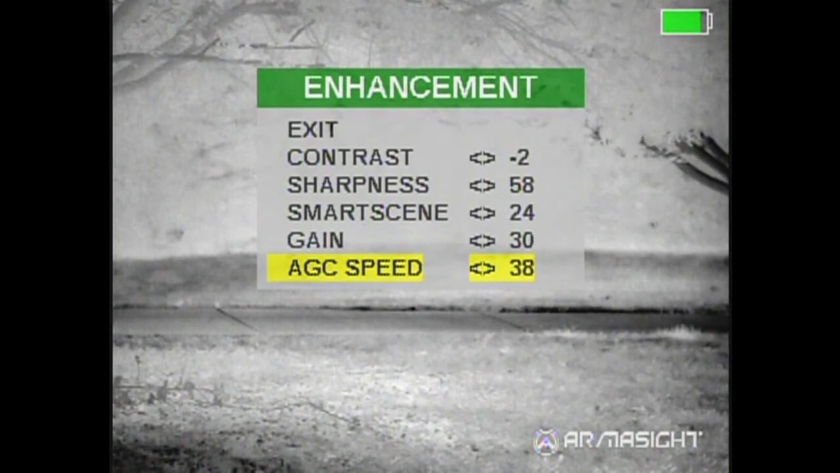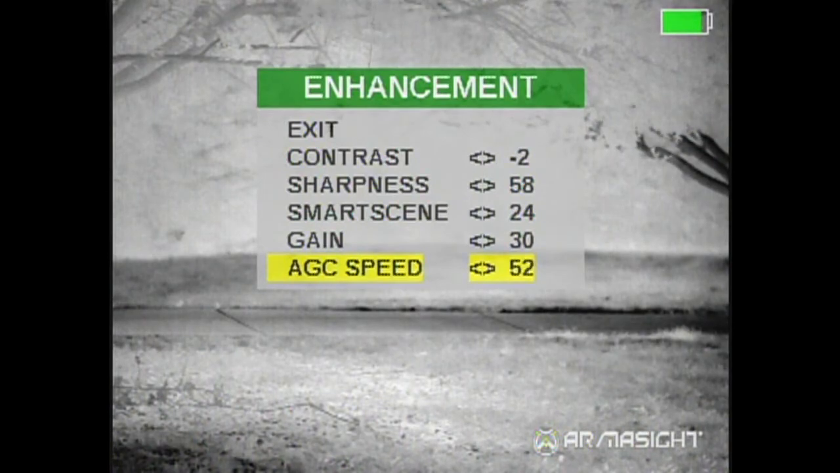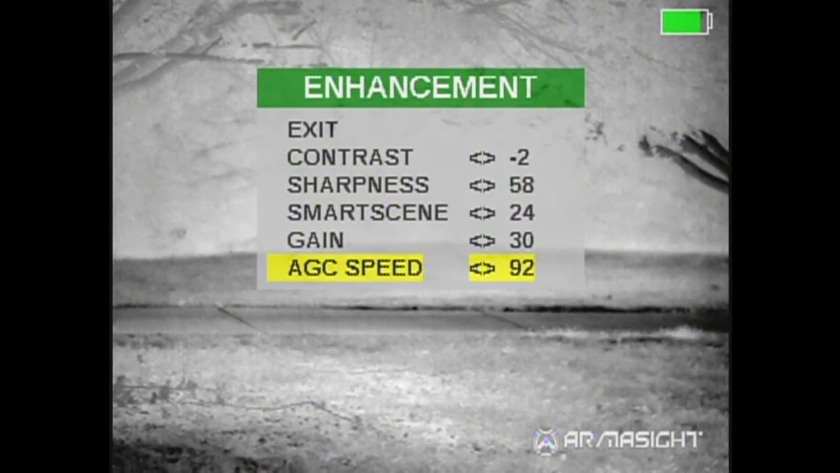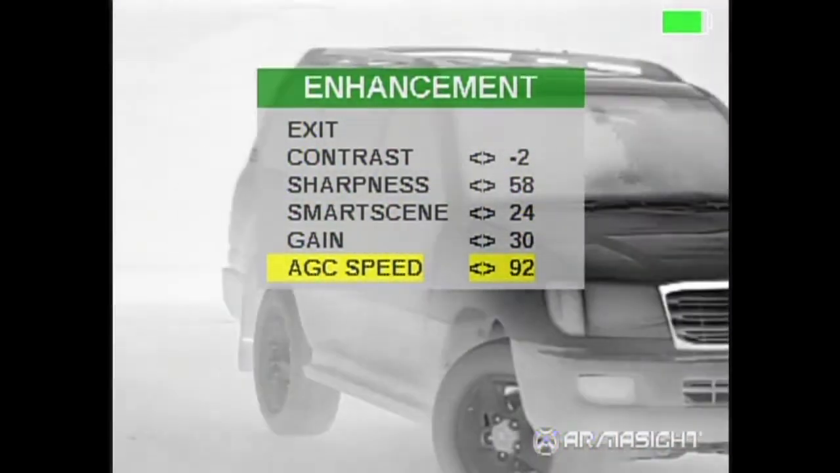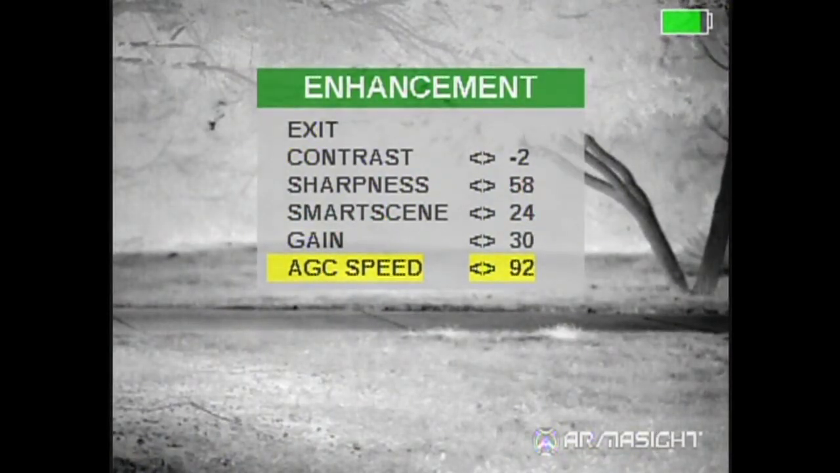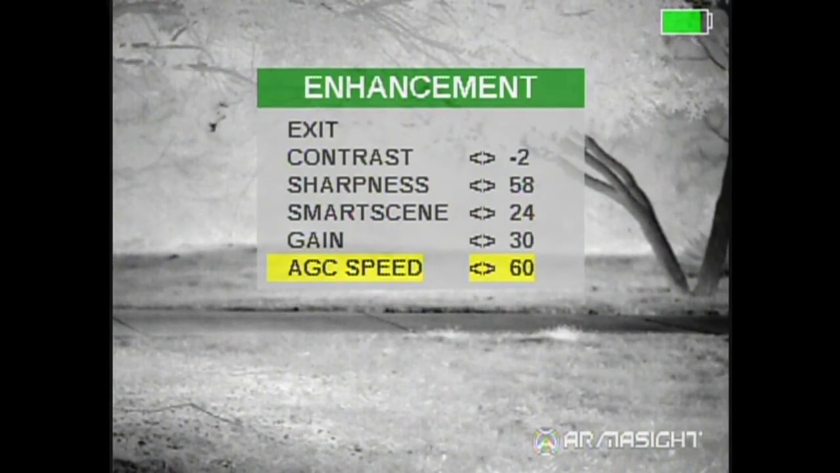You turn it all the way up. There's no need to really go high. We're up to 92. It's going to be instant. I like to leave it set at around 15 to 30.